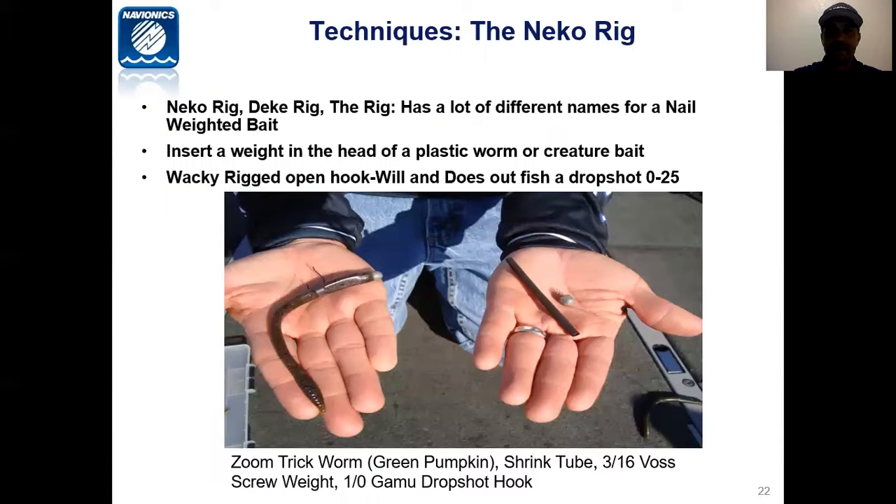Here's an example of a nail weight, or what we call the Neko Rig. It's an alternative to drop shotting. I typically will use this rig in 0 to 25 feet. In 0 to 25 feet, a Neko Rig will outfish a drop shot all day, except for if you're fishing around brush. This technique is not very good around brush because you get hung up. But generally speaking, 0 to 25, a Neko Rig, which is a wacky style rig where you either use some kind of nail in the head or you use some kind of screw-in weight in the head.